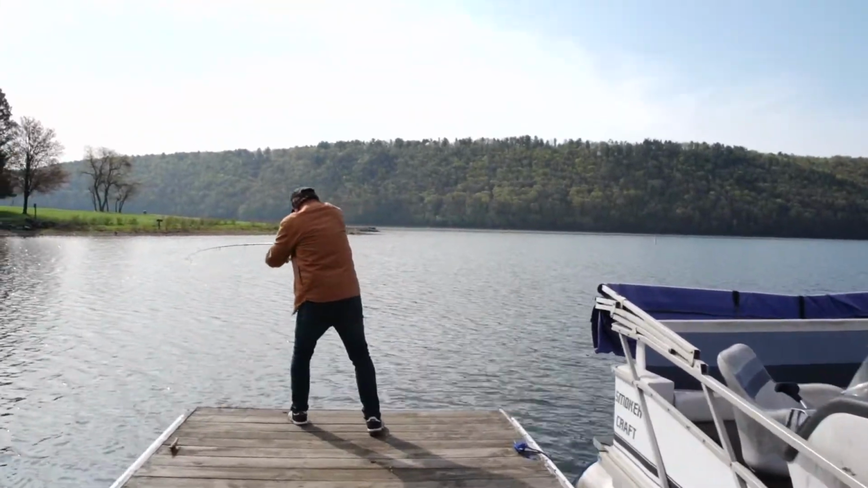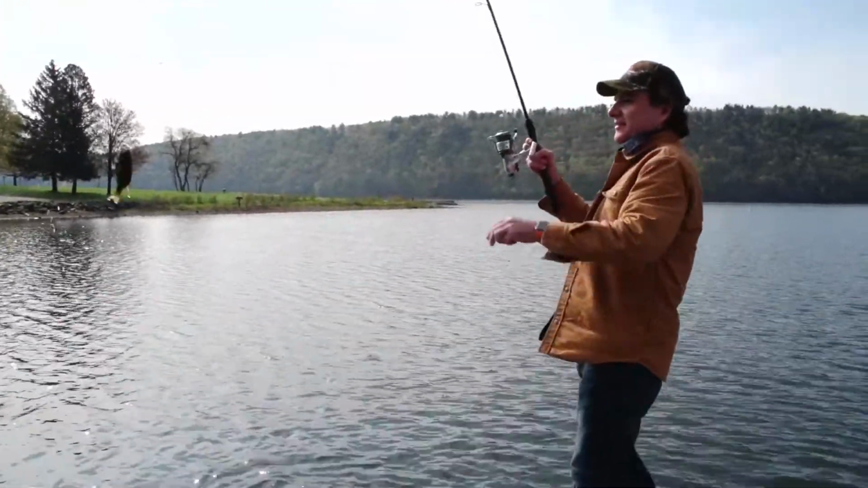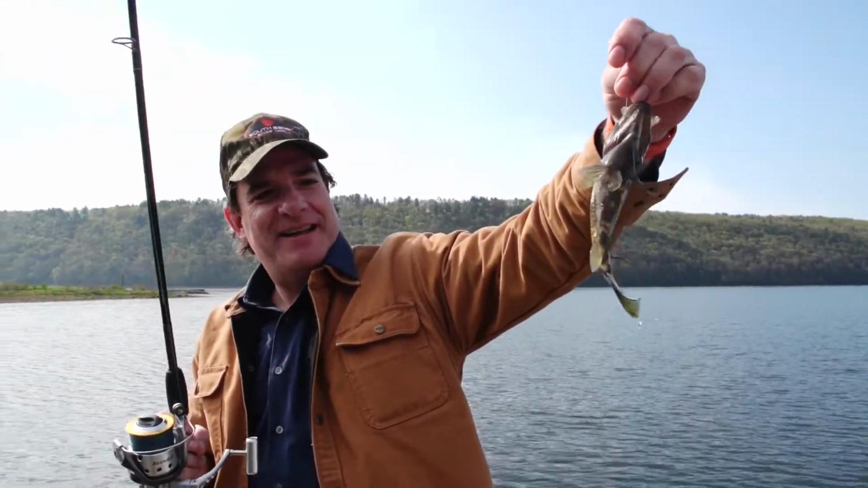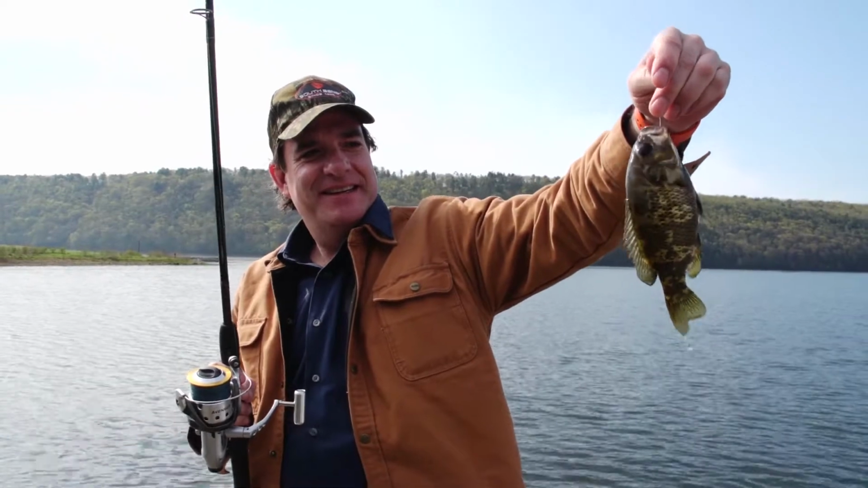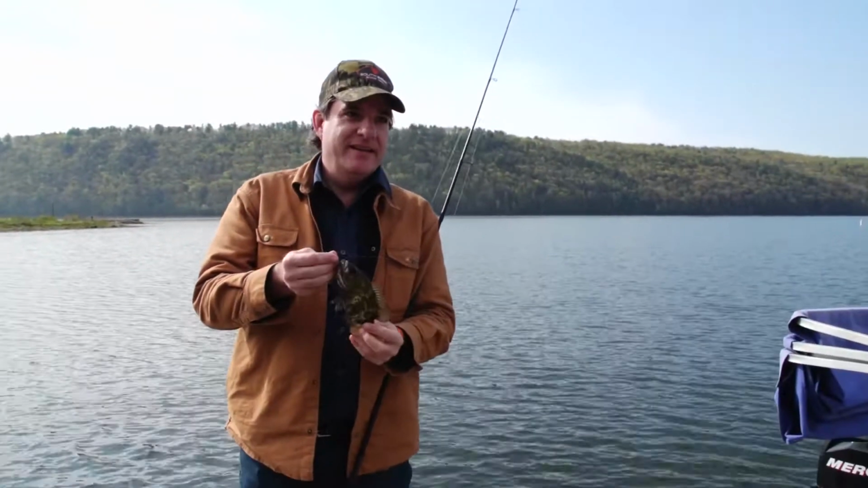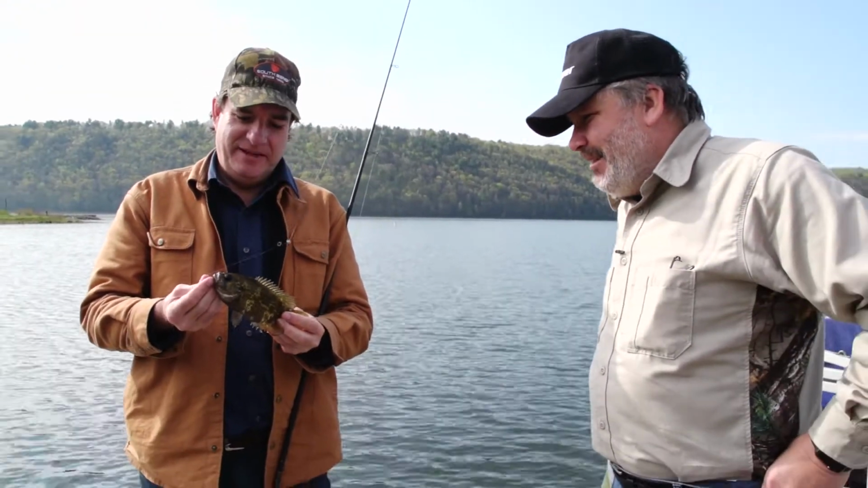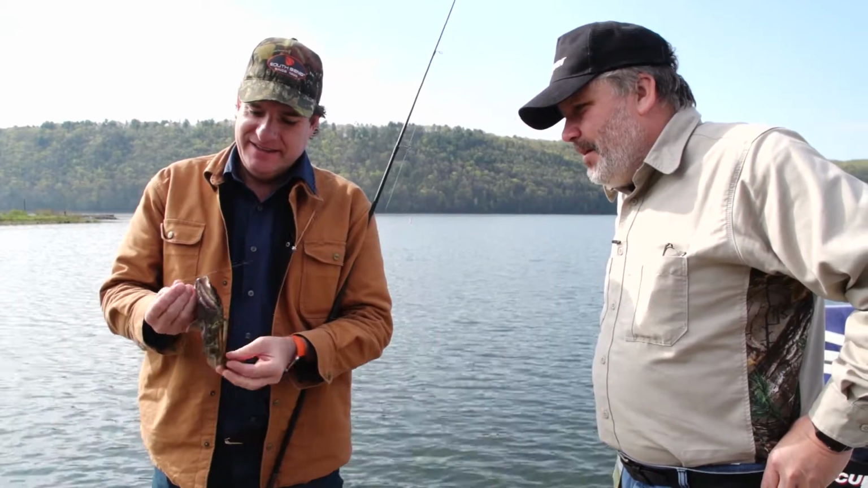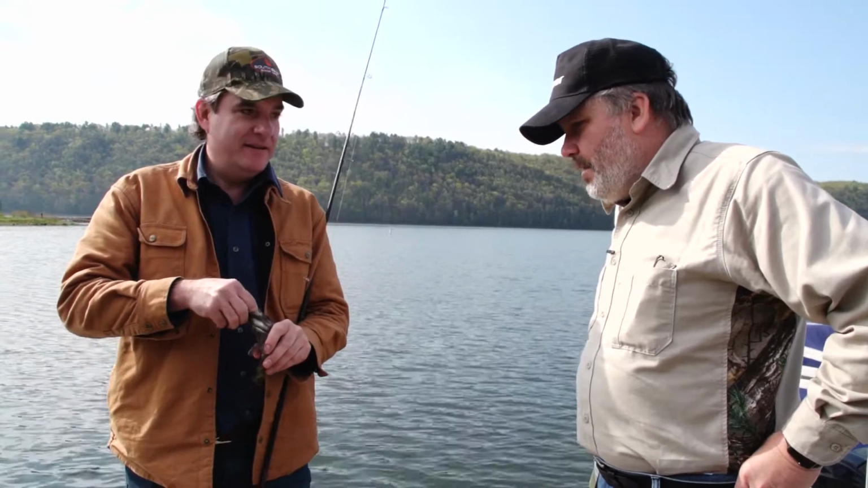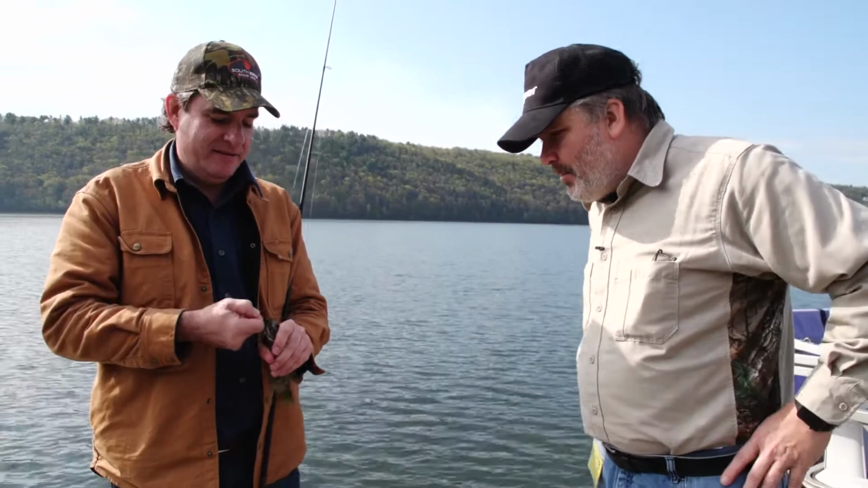Oh, there's one. Oh. What is it? A rock bass. He's a funny looking rock bass. That is a funny looking one. Wow. Hey, it's action. It's a start, right? Cool, man. Look at the red eyes. Yeah, the rock bass here, they're just brutal. If they hit a lure, they're going to hit so hard. You think you got a big smallmouth and you bring it up, it's a little rock bass.